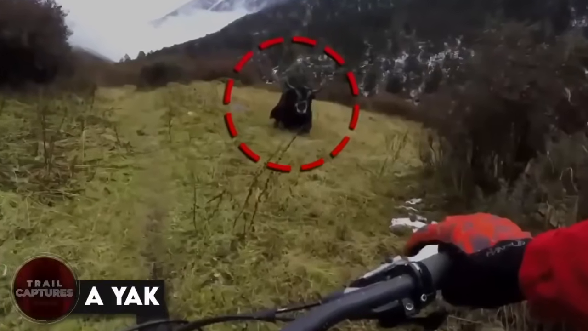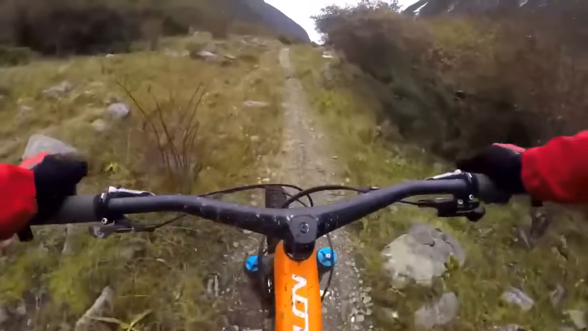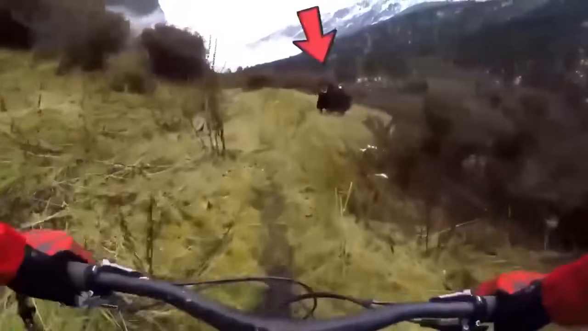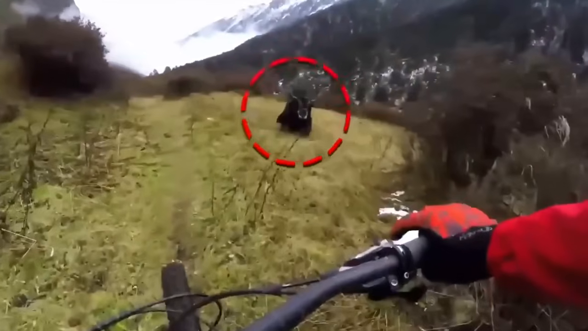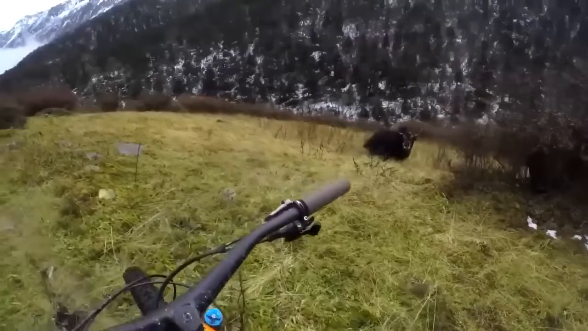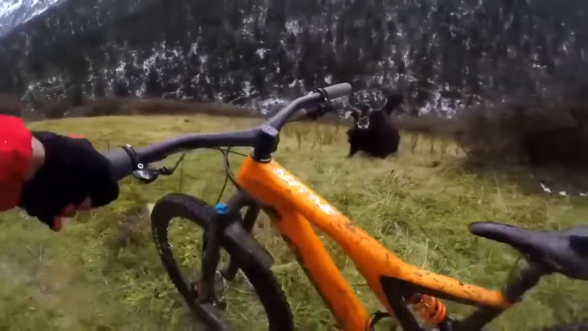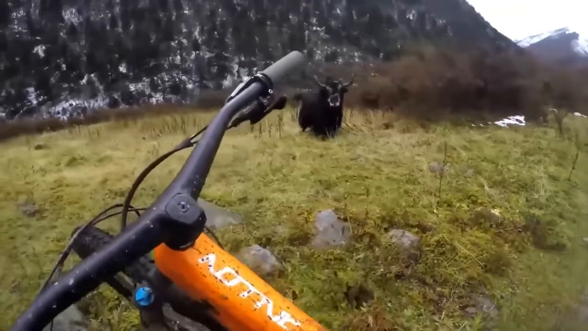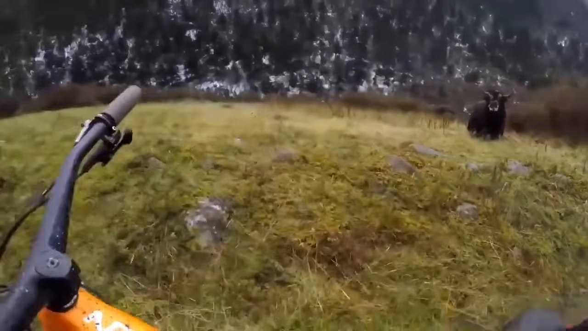A yak. This man was out mountain biking when this happened. He came across a very, very angry yak. Even though the yak couldn't do much harm, he did try charging at them. "Dangerous here. Oh, you get back." And ask me, and I would say that was one terrifying yak, don't you agree?